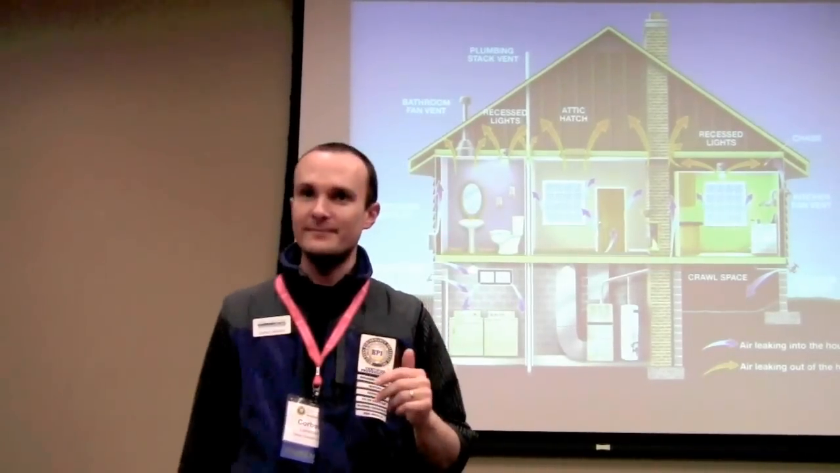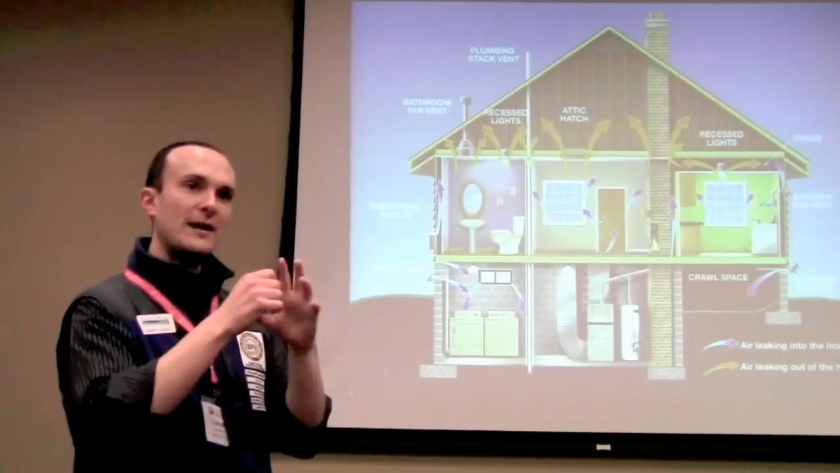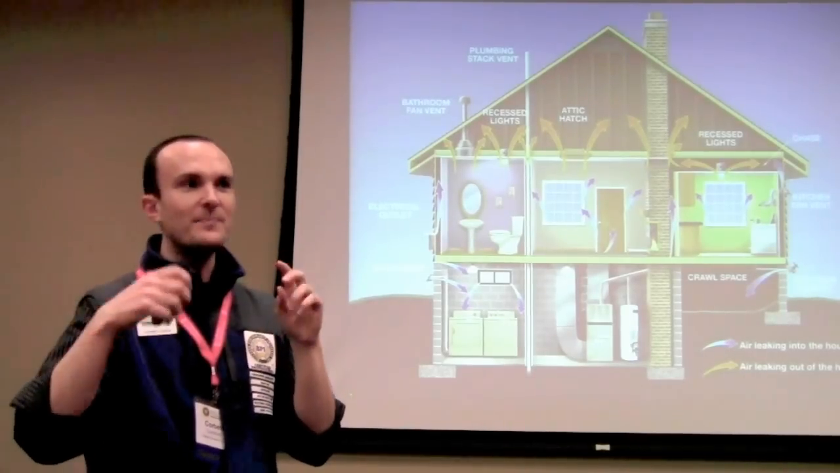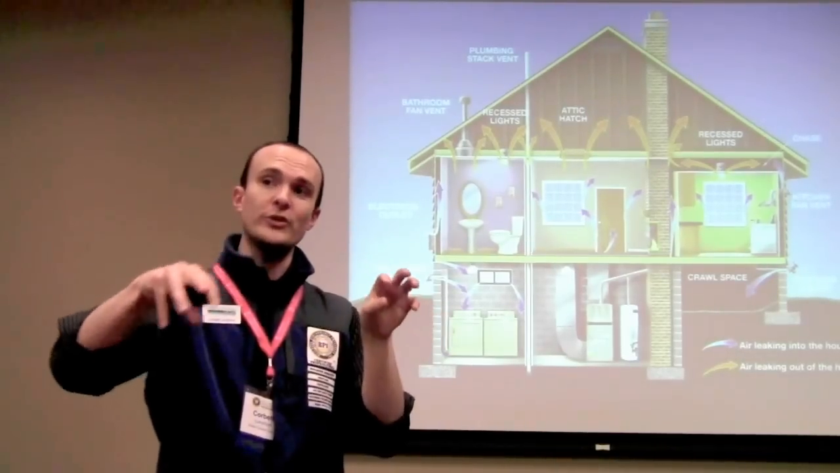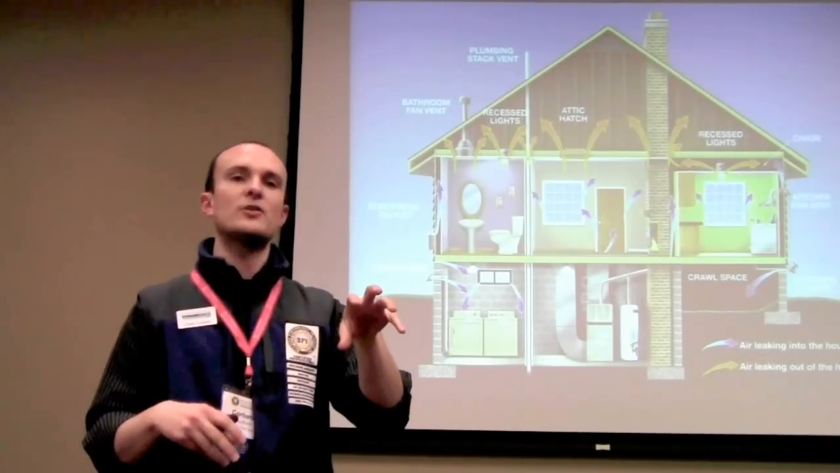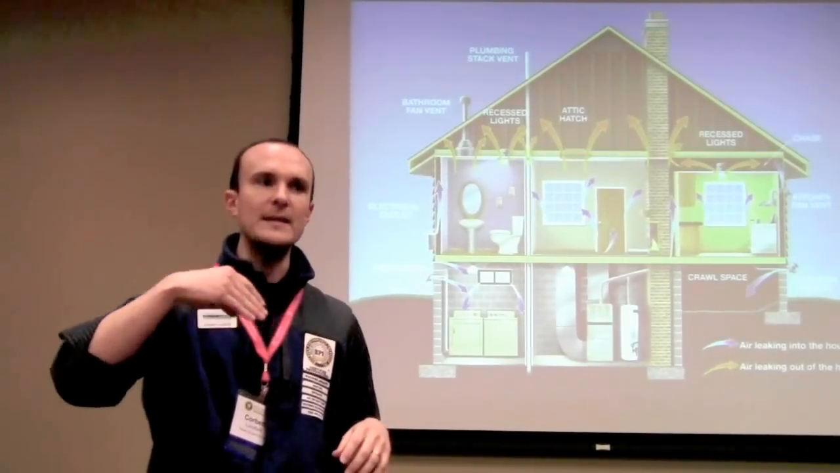Now here's the thing. Everybody's seen this image, right? It's from the Department of Energy. Heat rises. That's actually a misnomer. Hot air rises. Heat travels from hot to cold. Yes, good. Heat travels from a hotter thing to a colder thing. So the hotter something is next to something that's colder, the more heat flow there's going to be. When your house is 60 degrees and the outside is 90 degrees, there's a fair amount of heat flow trying to come into the house, right?